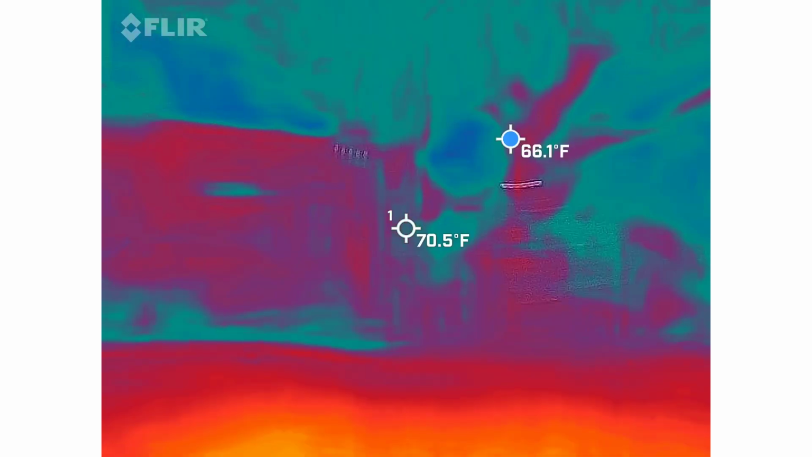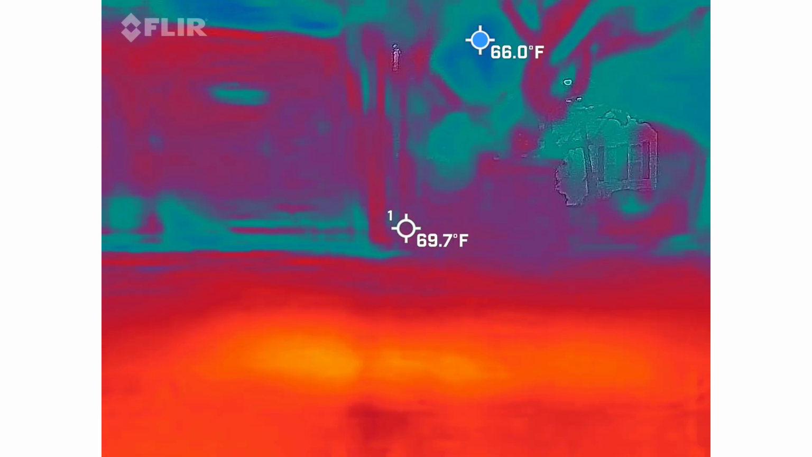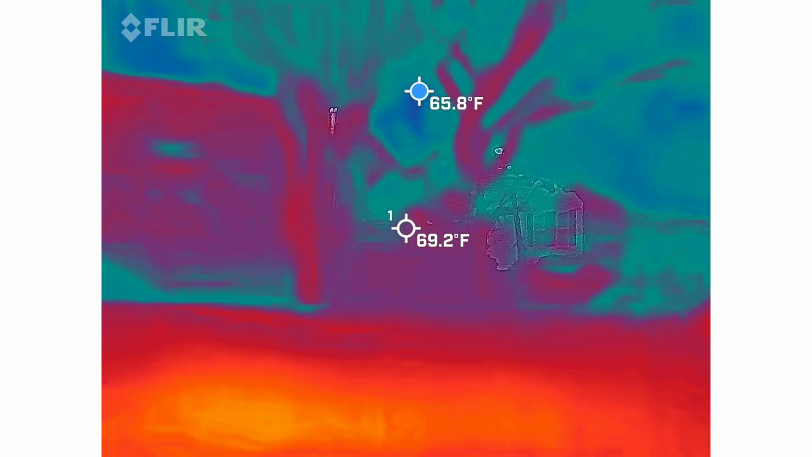However, most of the night, I'm going to require that there's two kinds of happenings going on to be able to verify what's actually going on with this spirit box.